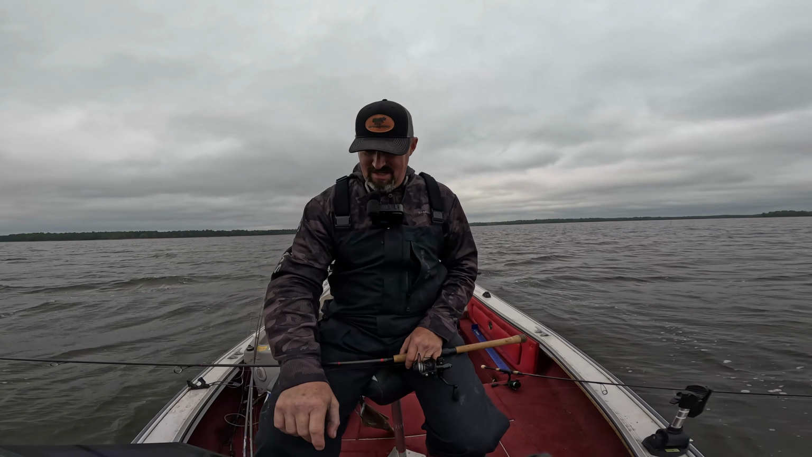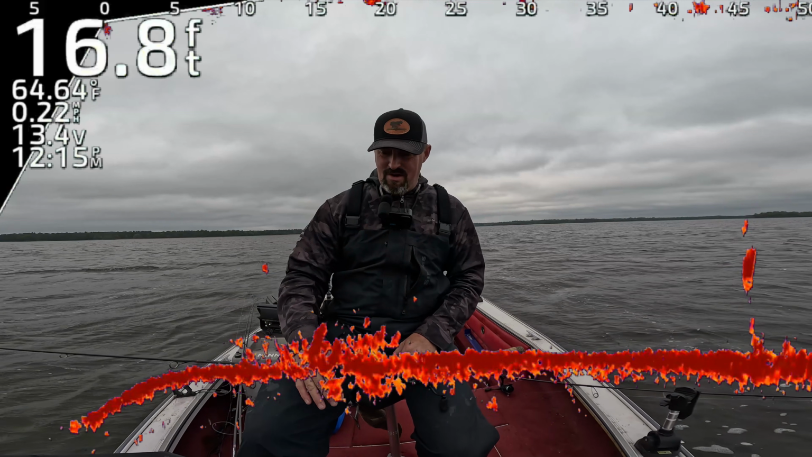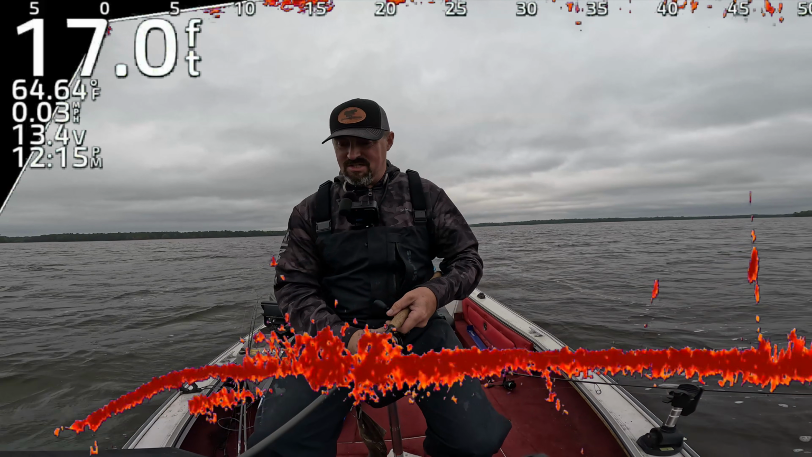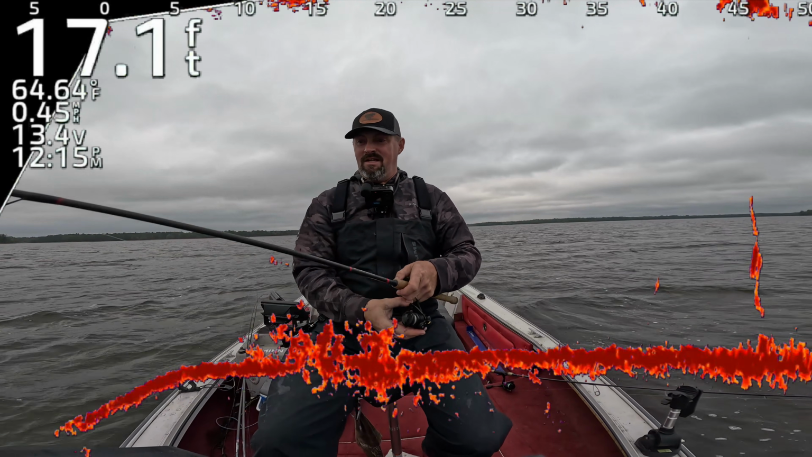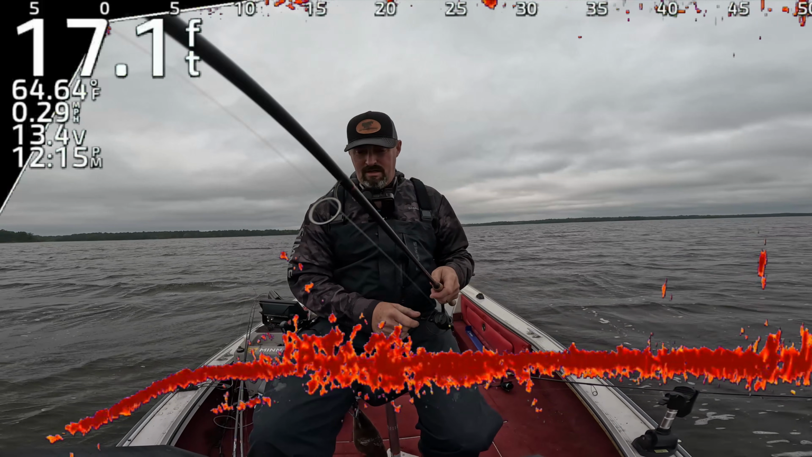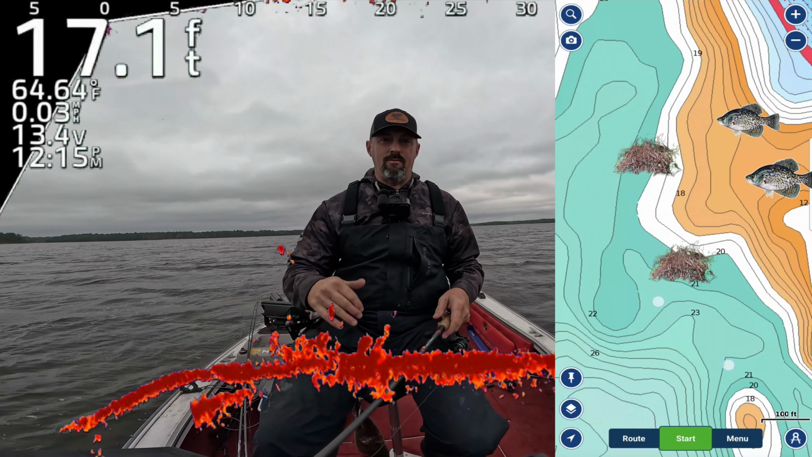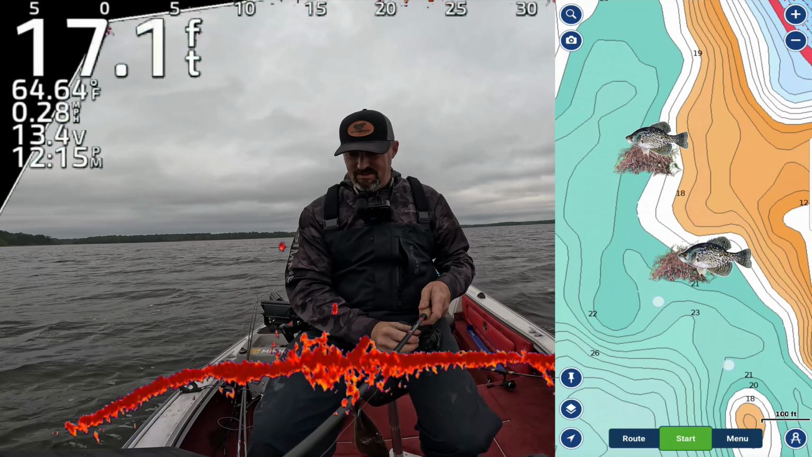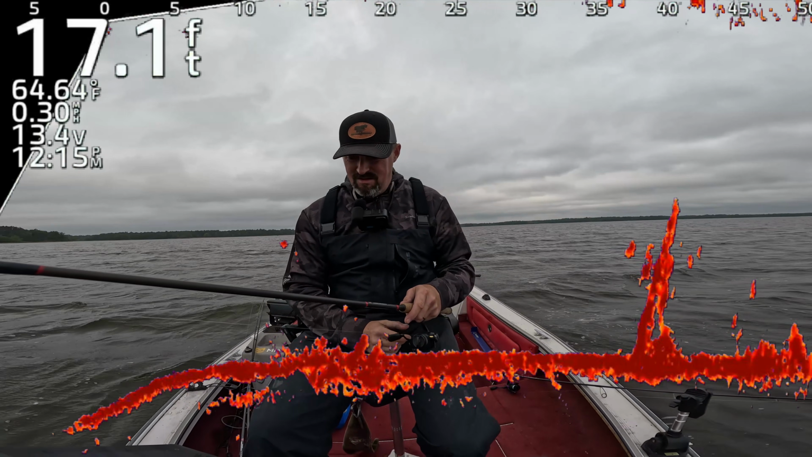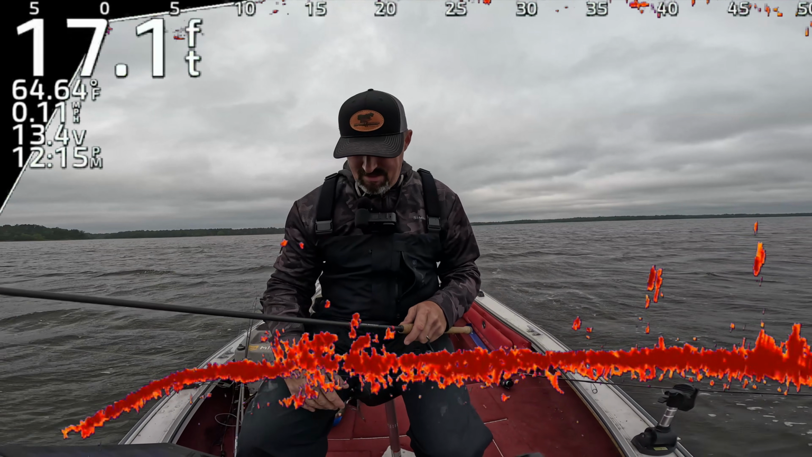As you can see, these brush piles and tree lines are right on the drop of the old river channel. Sorry for the wind. I'm just set up, casting into the wind. Typically, once you get closer to winter, as the water temps cool, these fish will slide to that deeper structure. Right now, you can find them anywhere from 6 feet all the way down to 20 feet on these brush piles. And it is ripping out here.